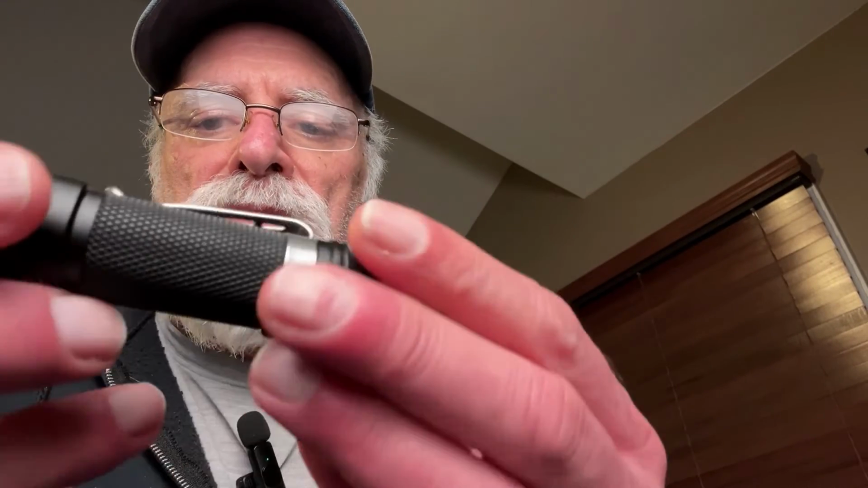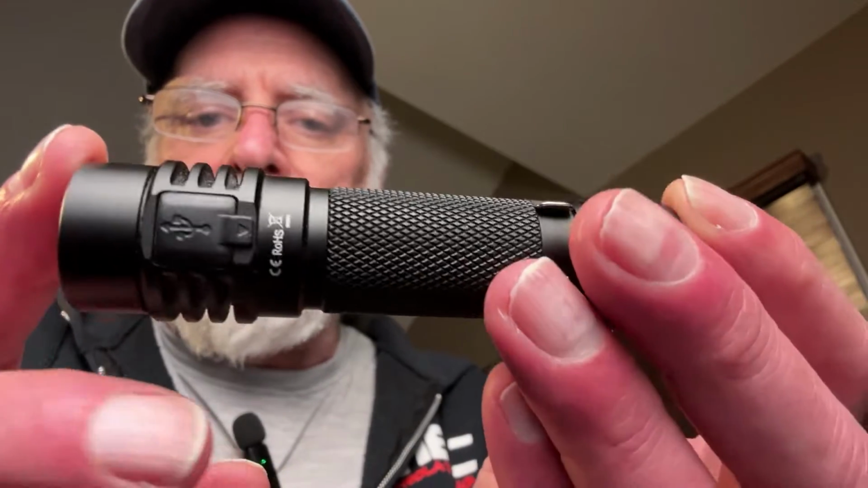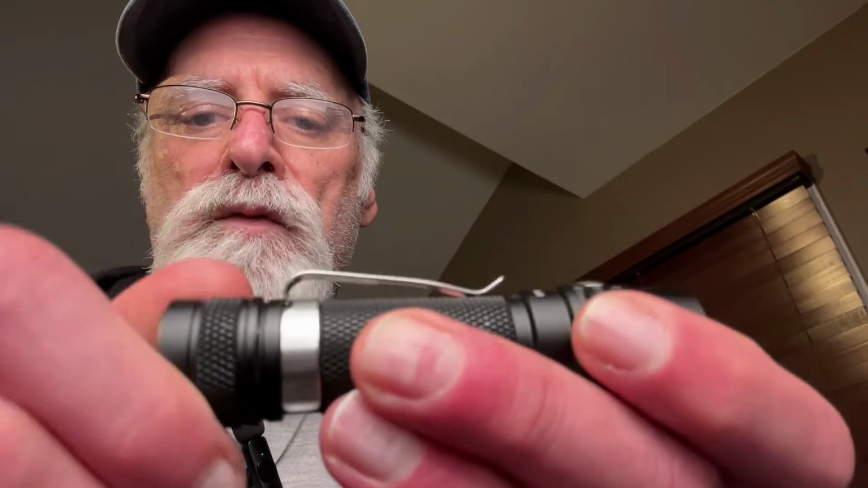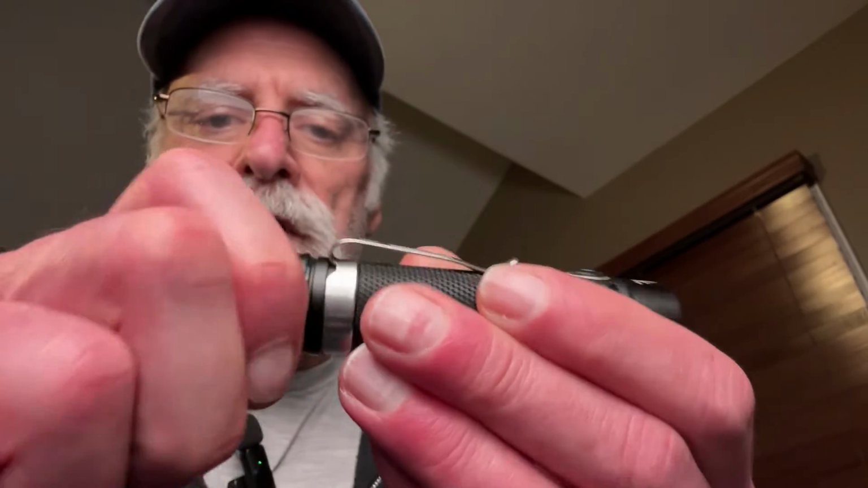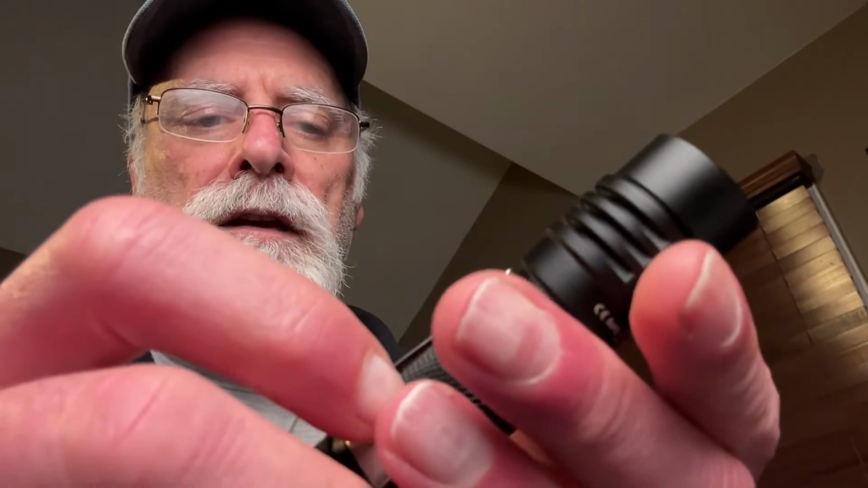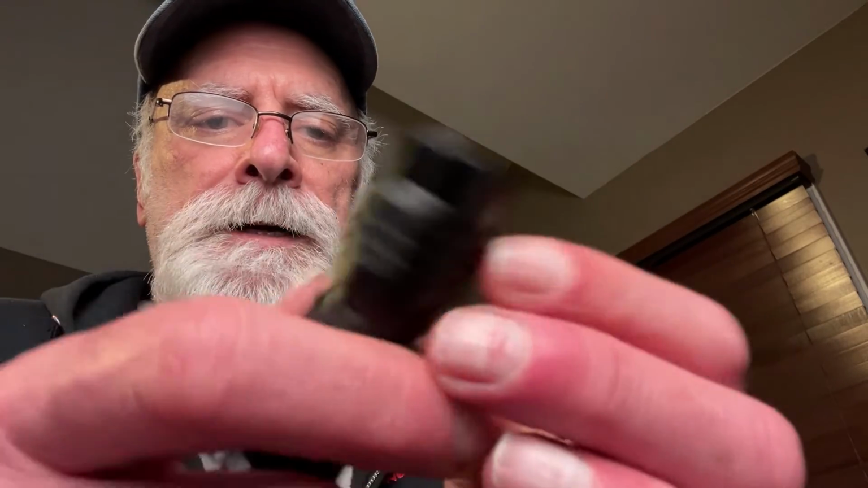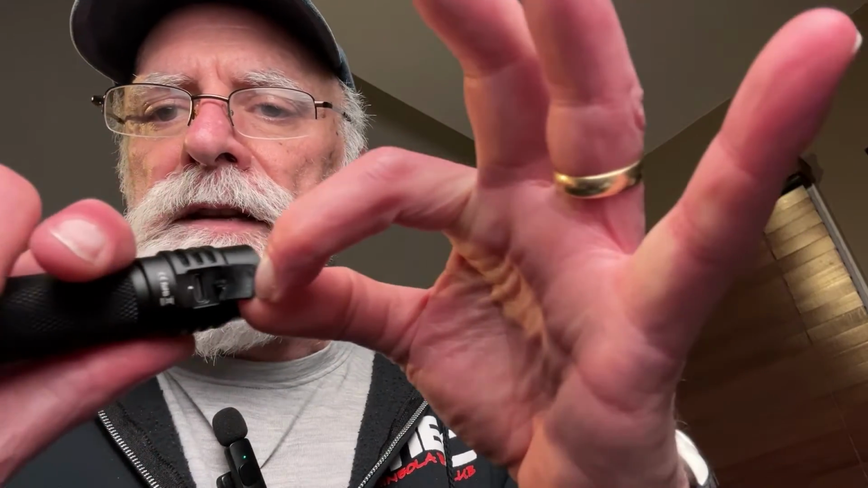It's very small. It's just over 4 inches in length. It has the option too, if you want a magnetic tail, they give you a separate unit, so you can just screw on a magnetic tail if you want, or you can use the non-magnetic tail, which is what I have on here. This uses the 18650 battery on the inside, so it's 3,000 milliamp hours. It also has a USB-C charging port built onto it, so you don't have to charge the battery separately. You can just plug this thing in and you're off and running.